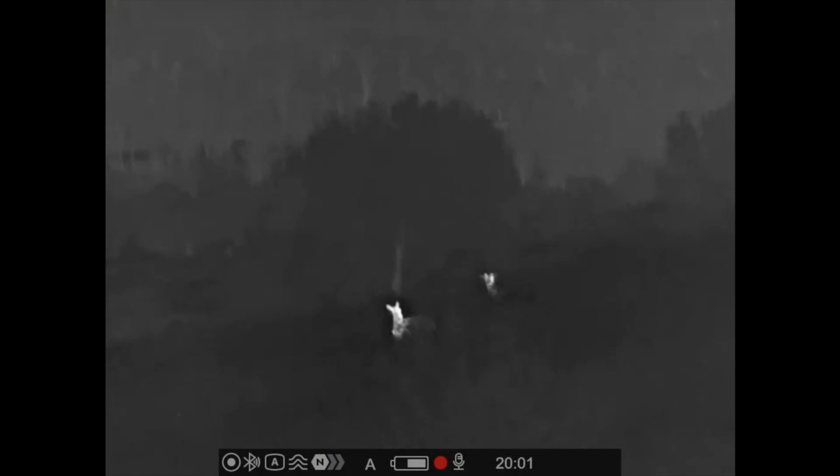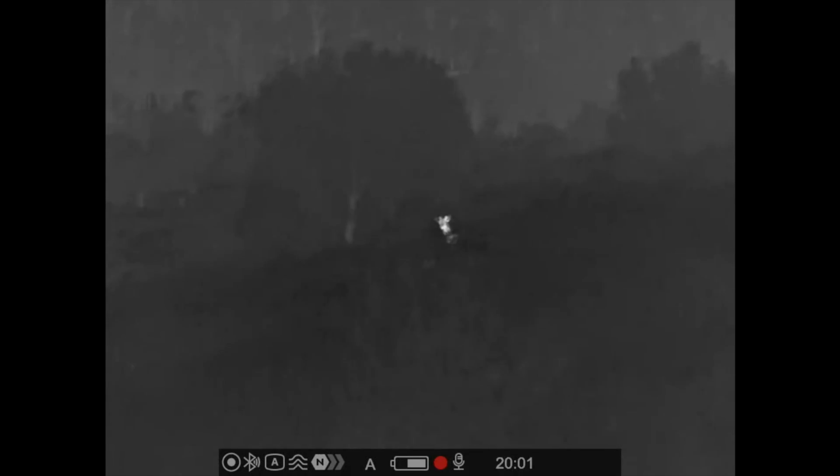And here we are looking at some red deer about 125 yards away. Now as you can see from here, you can clearly see the thermal image of them, but when they move into really thick scrub though, it does struggle a little bit naturally. But then when they come into a clearing again, you can see part of that thermal image coming through.